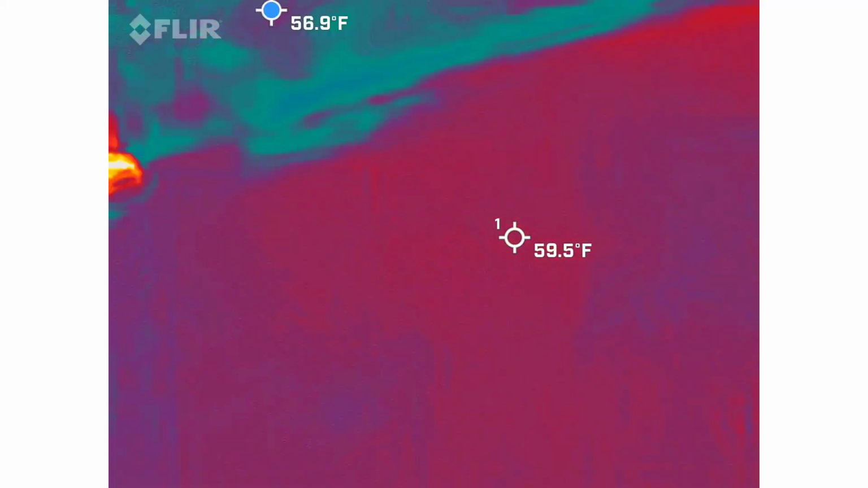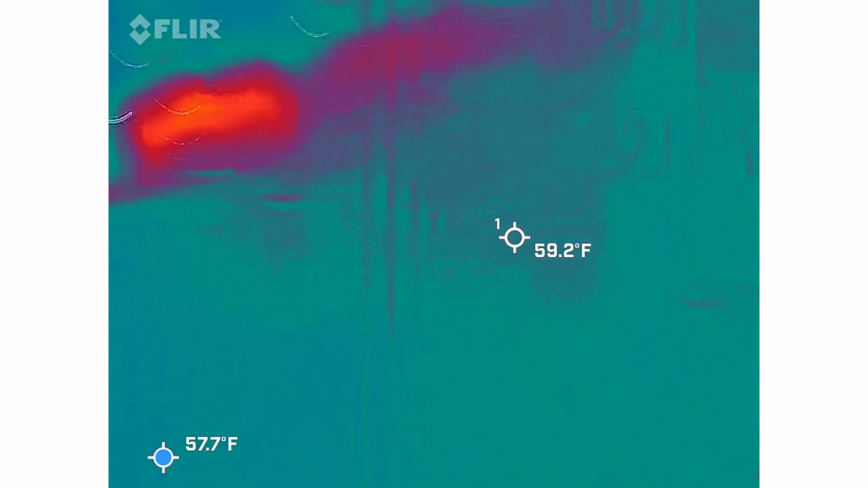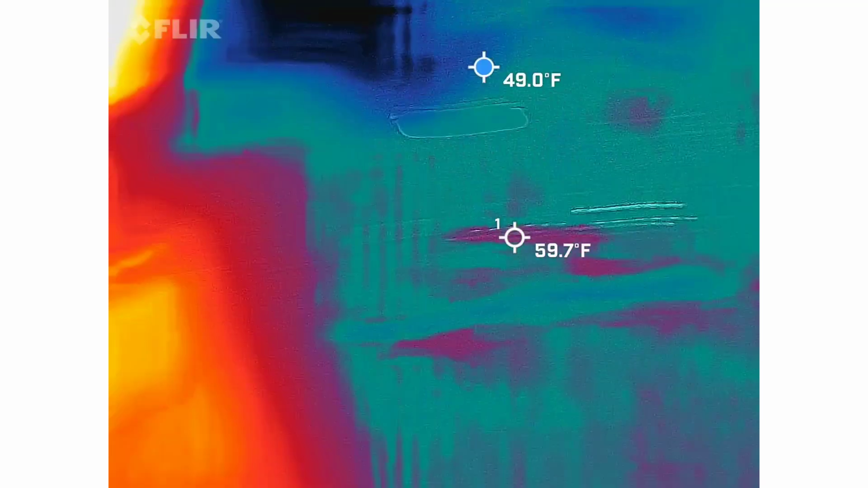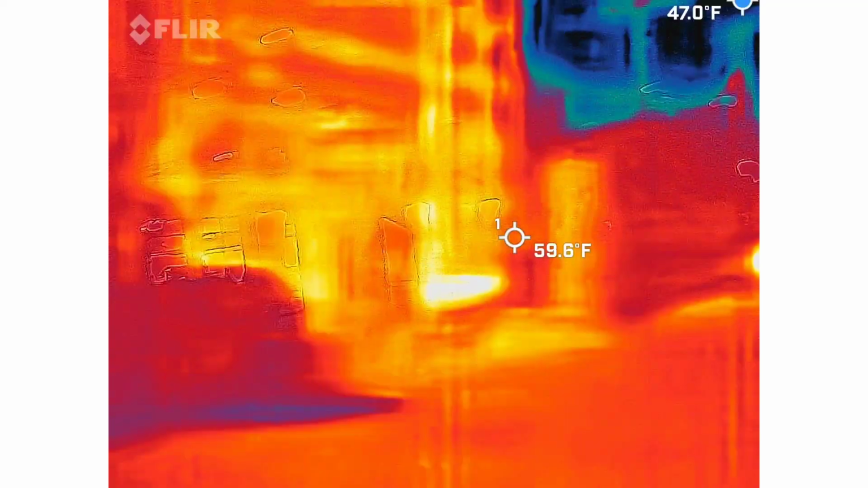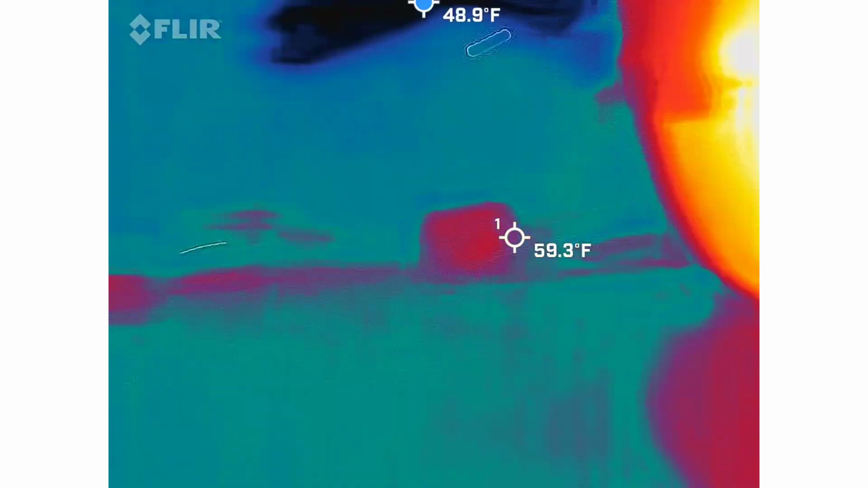92%. Yeah, very clear. 92%. Guilty pleasure. Okay, guilty pleasure. Was it clear or just kind of quiet? Do you know how some things you can kind of hear but they're quiet? The guilty pleasure one and the 92% one were very clear. We get a lot of sounds and music. Yeah, we get music.